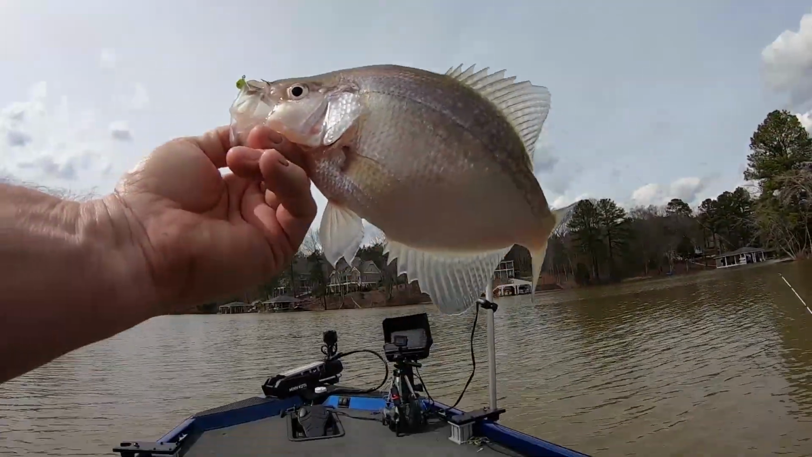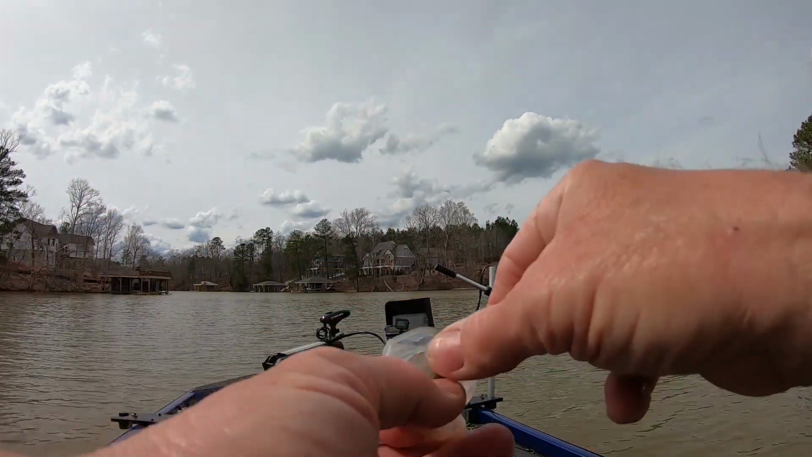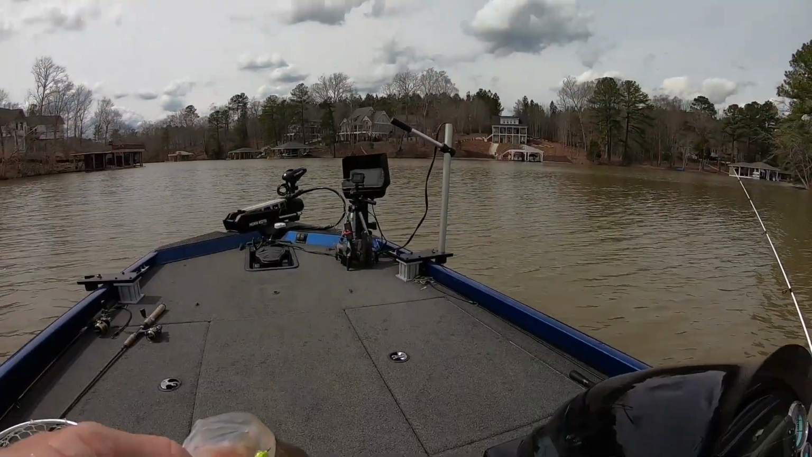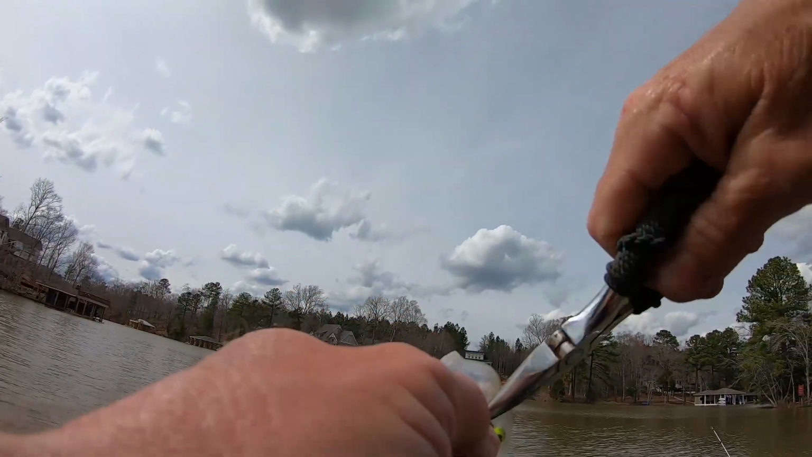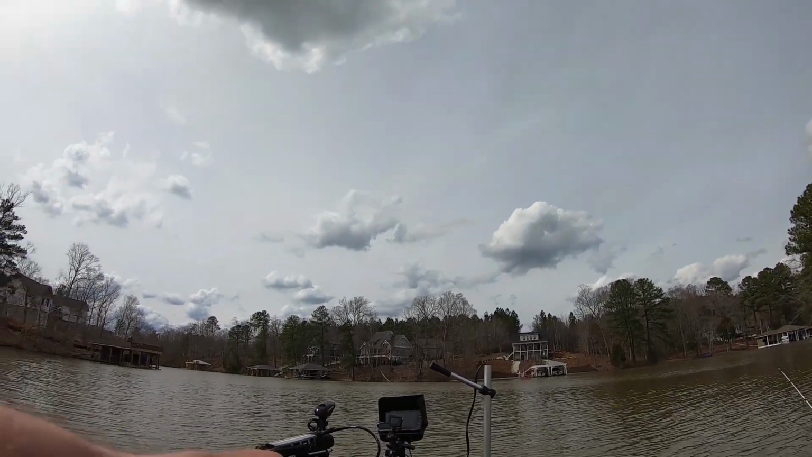I don't think he's 12, y'all. All right, the hook went all the way through right here. This is one of my jigs off the site. Now the other one I was using earlier is one of mine too, but that big orange one I threw a while ago was one Lamar gave me.